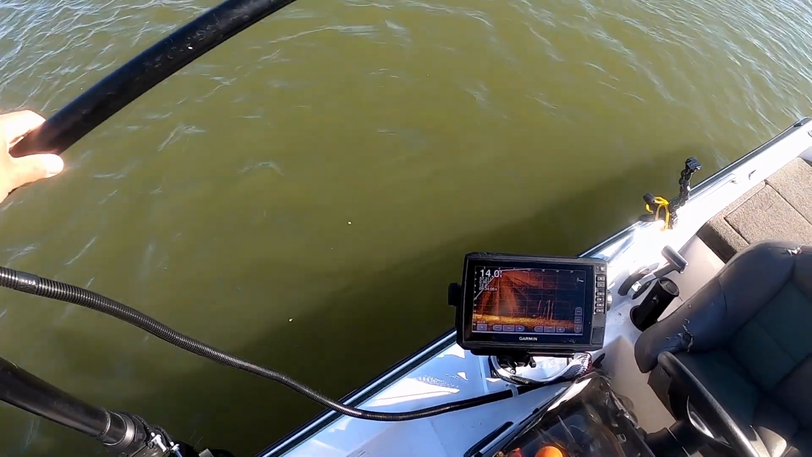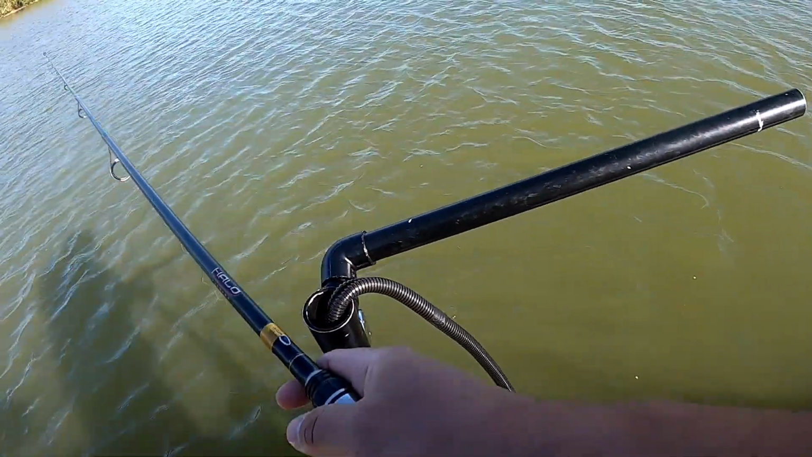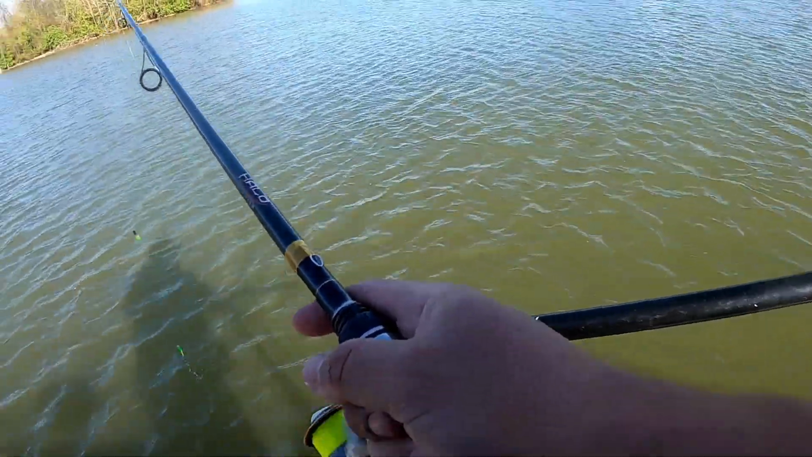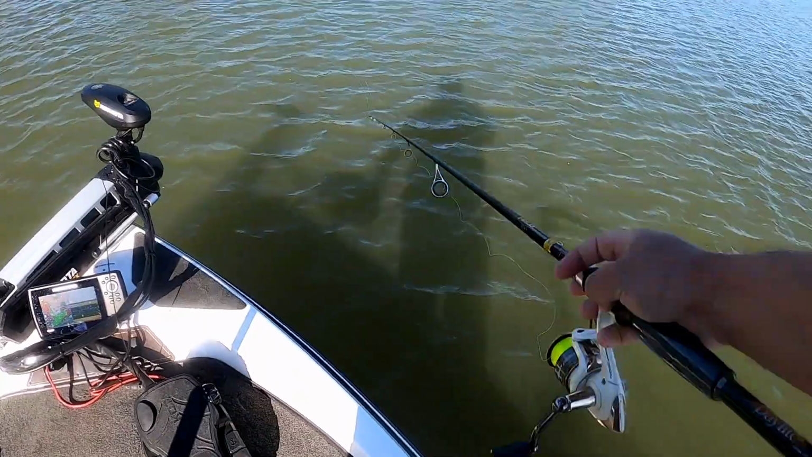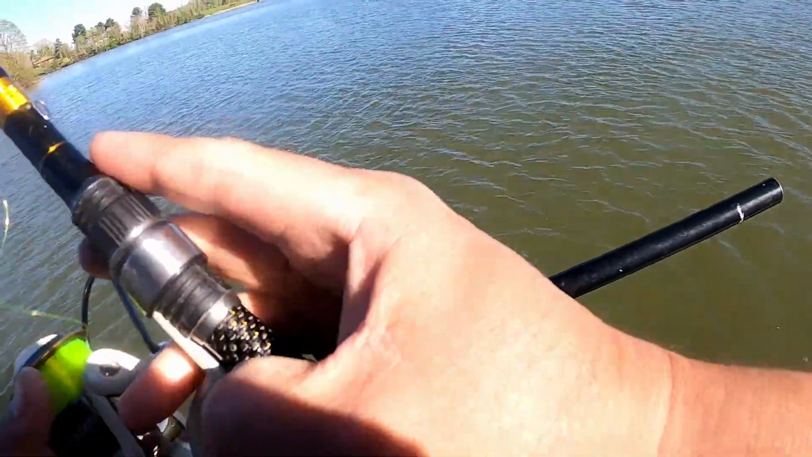Ooh, that one's good. He's going right back into the thick of it. So that tells me that they are. He didn't run off and hightail it. Let me see if I can go back at him.